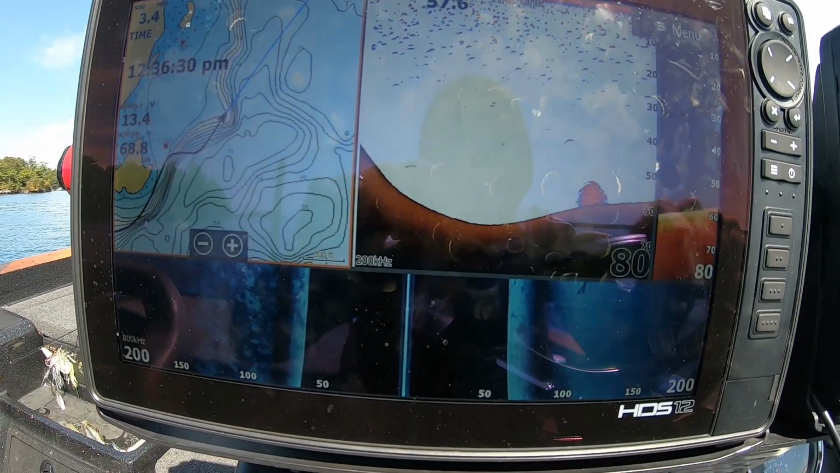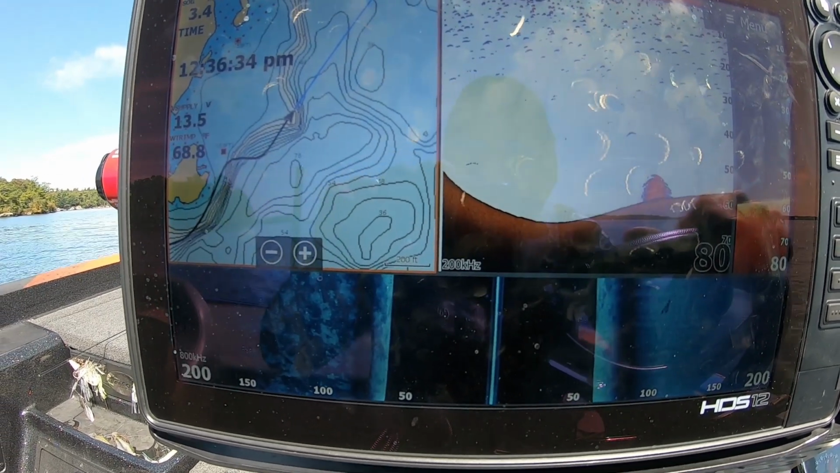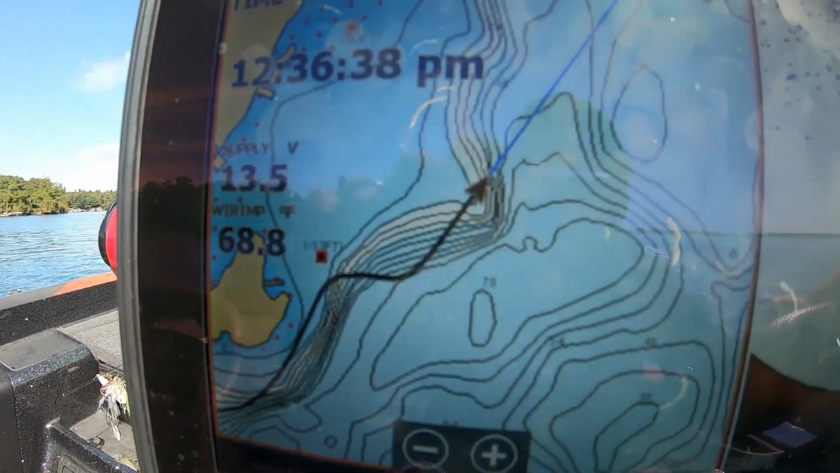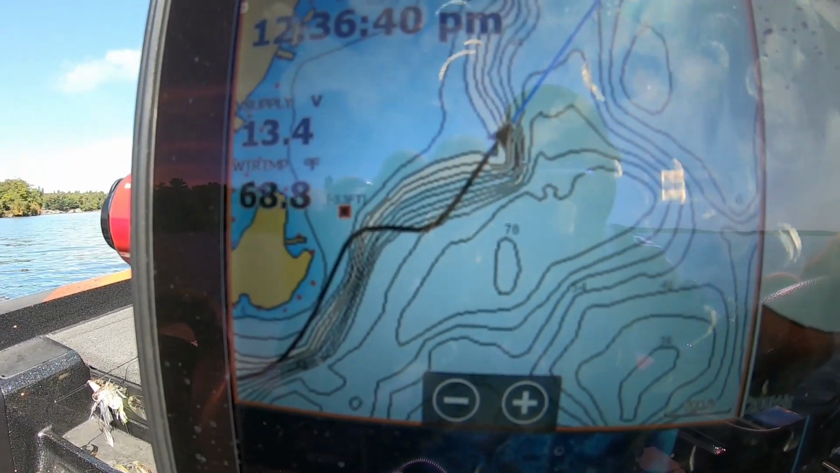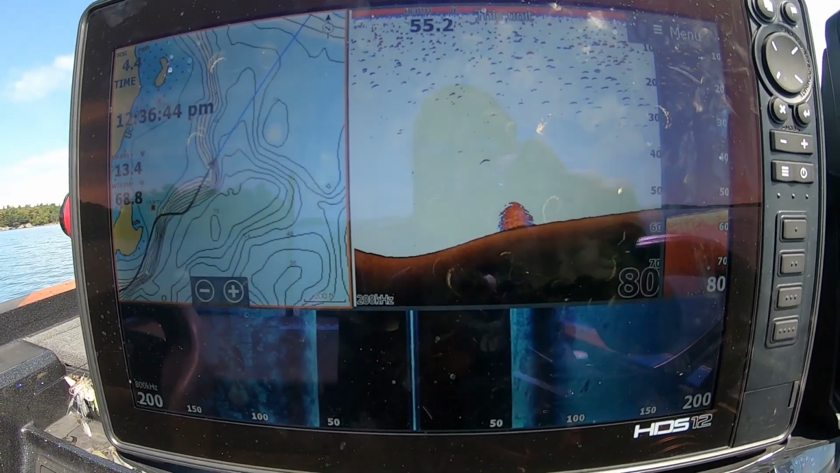There you can see there's some bait down there, just a ball of it. We're gonna come up on this point. It's gonna slowly start working its way up, as long as Navionics isn't lying to us. All right, well you can see there's not as much of a point as Navionics shows.